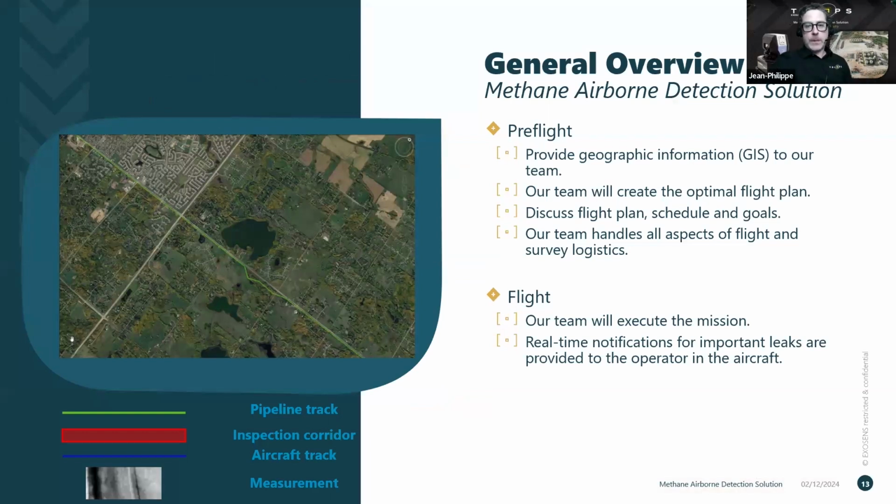So a few more words about the general overview of our service. So in the pre-flight, what we need from the client is their GIS information about whether it be pipeline or sites. So we take in the area that they want to survey, and our team, together with our partner, will design the optimal flight plan, discuss the flight plan, the schedule and goals with our client, and handle all aspects of the flight and survey logistics.